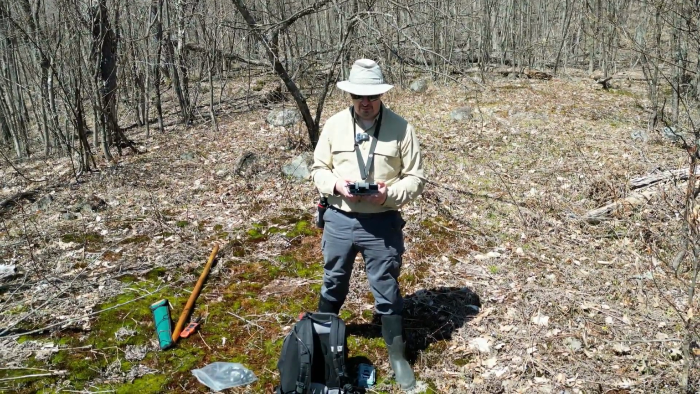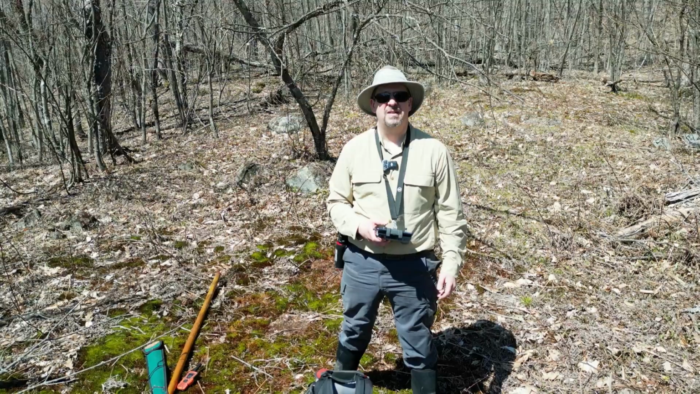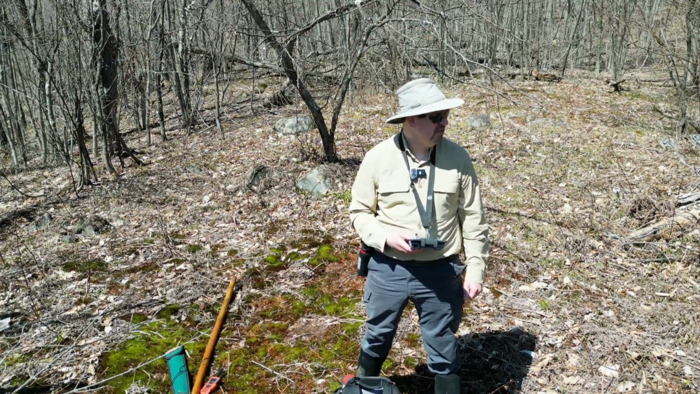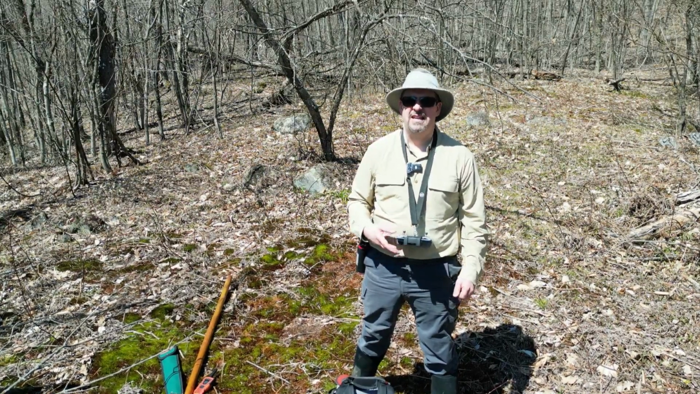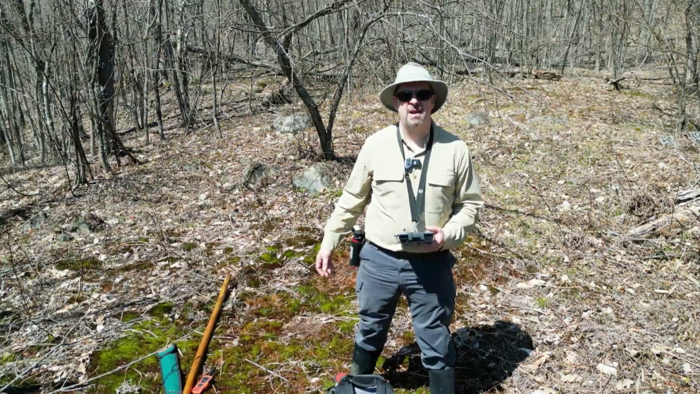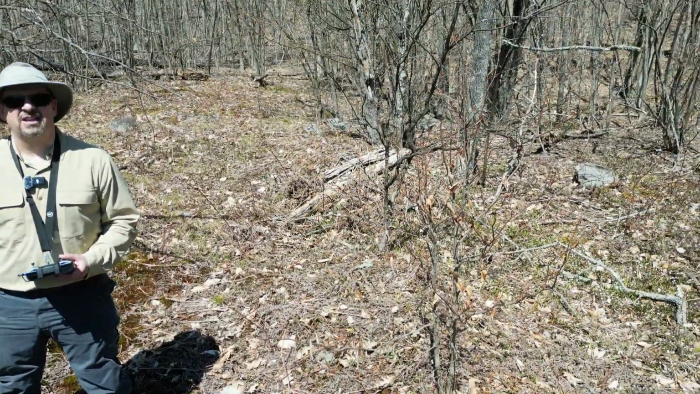Definitely a really cool location, and hoping to find more like this. It would be interesting to set up a camera here, but there's not a lot of options for trees in this spot here in this clearing. I'm just gonna pan the camera around and you guys could take a look at what it's like here.